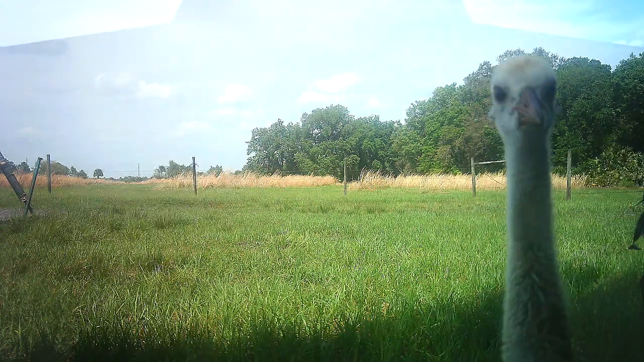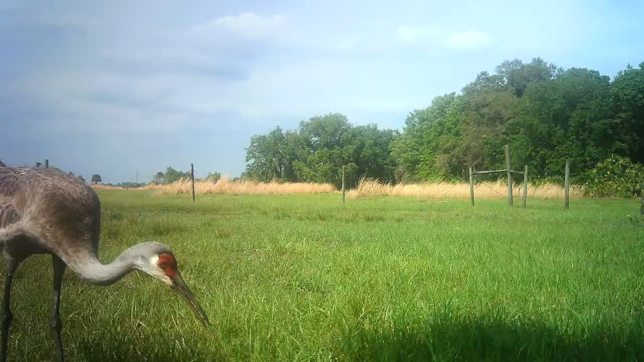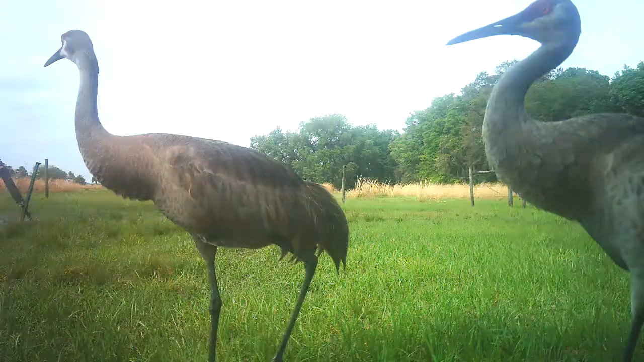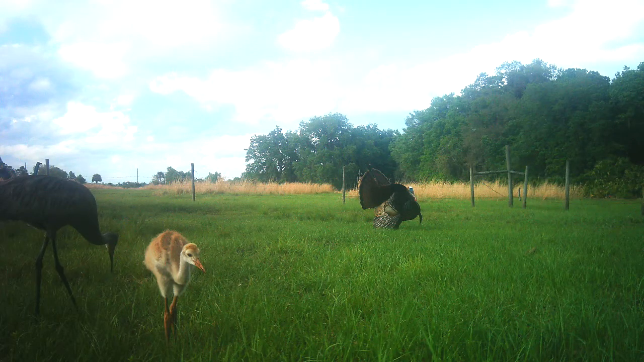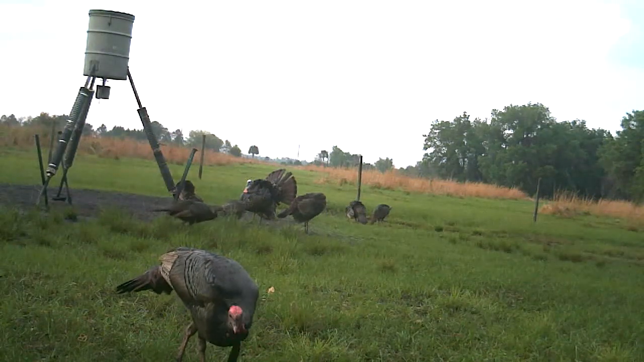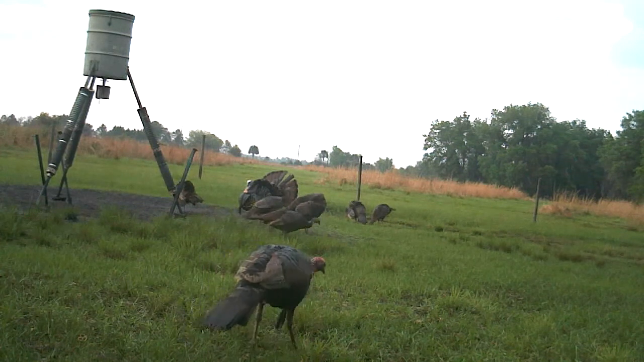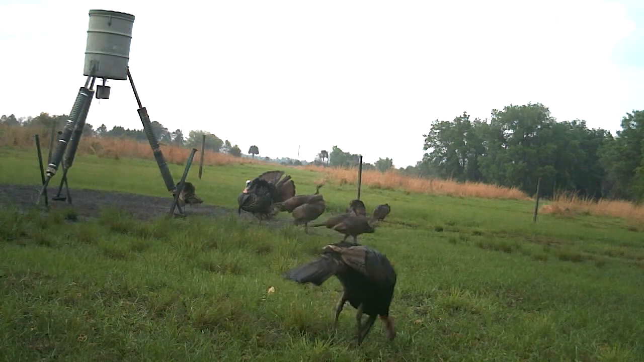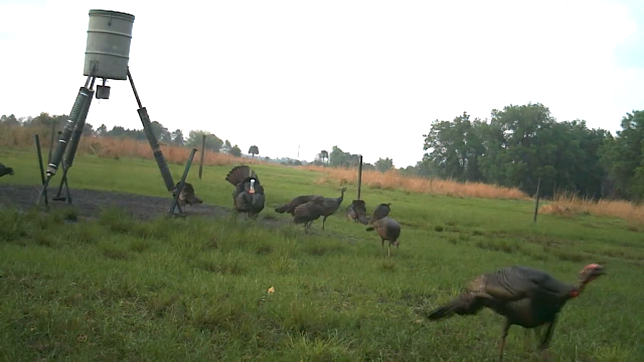These are sandhill cranes. That's a baby sandhill crane. There he is again. Now there's a pair, Mama and Papa, but I'd be darned if I can tell the difference which one's male, which one's female. Now there's a tom turkey, or a gobbler, basically the boy. And then there's another one trying to fan up and look pretty back there by the feeder.